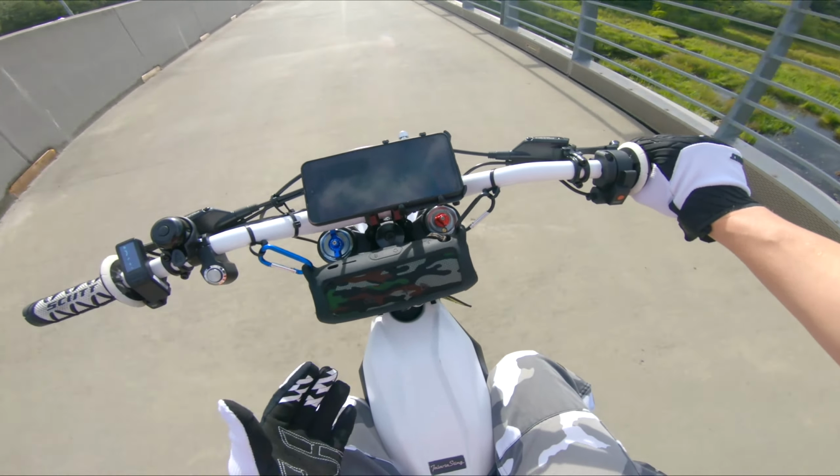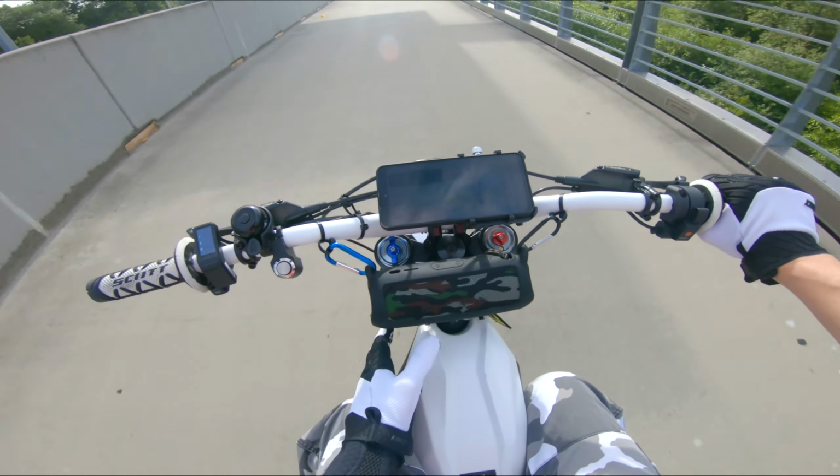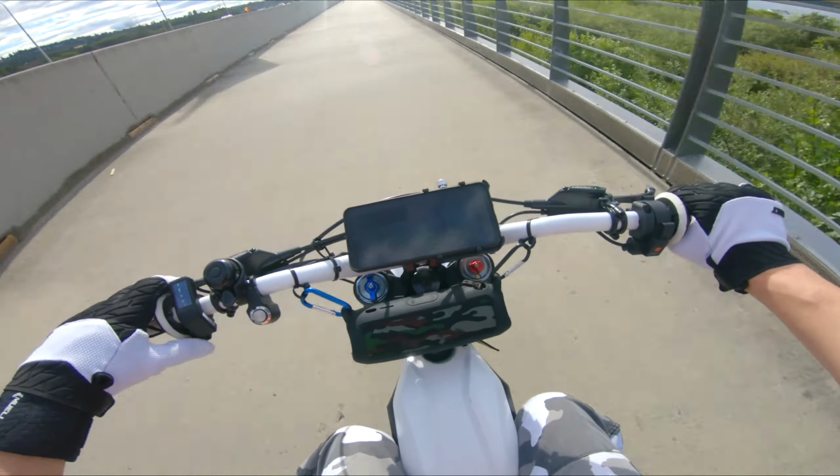But I feel like the more white parts I put on this thing, the more it looks like a motorcycle, and that's especially true with the battery cover, because now it just looks like it has a gas tank, and it just kind of straight up looks like a motorcycle now.